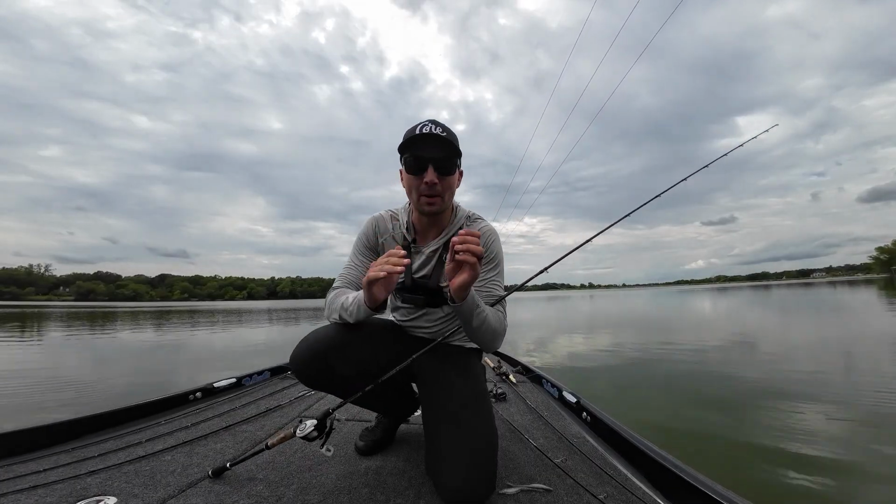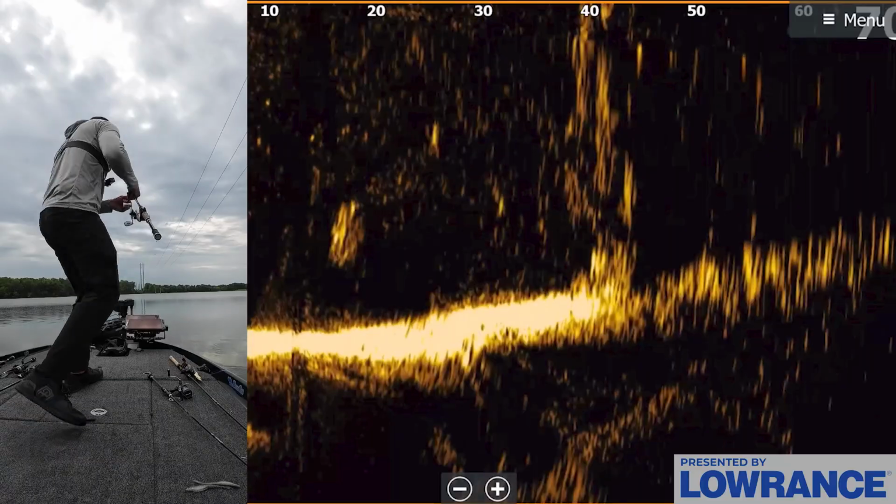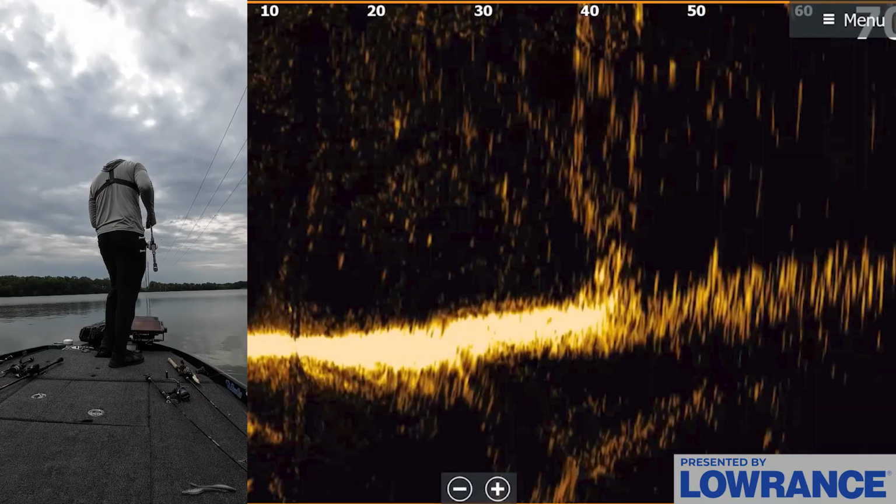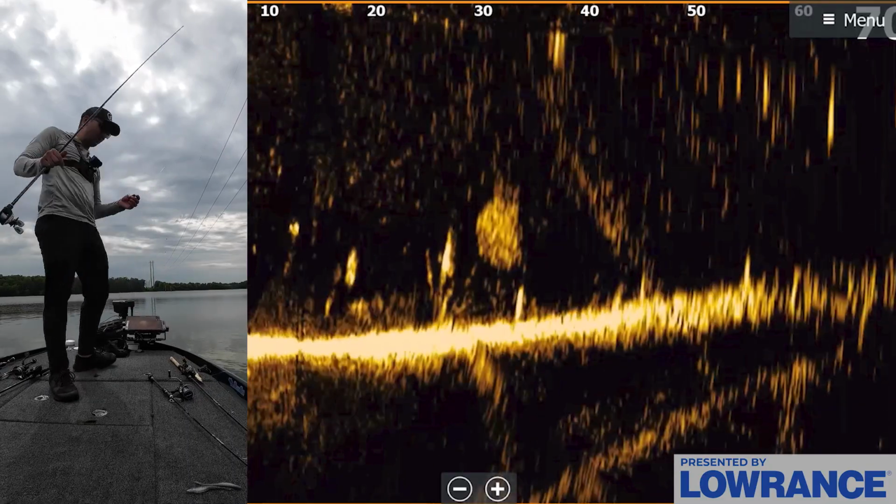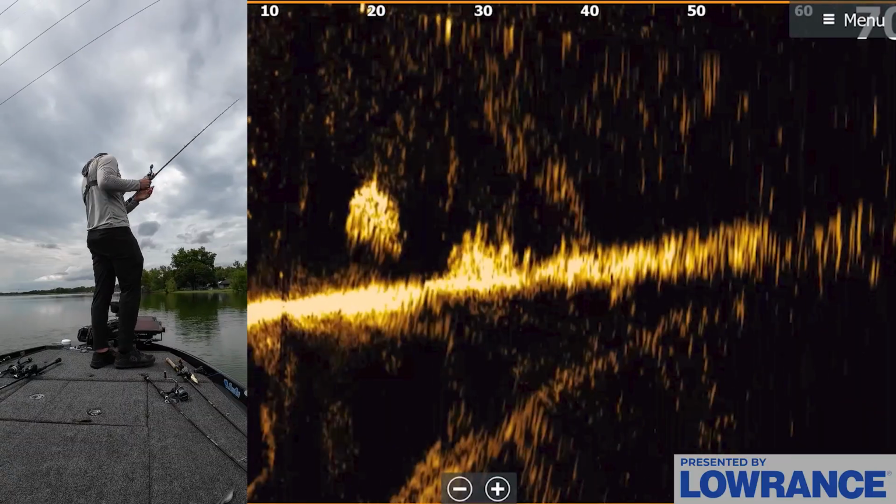Oh, that felt like a big one. Same deal, 10 foot of water. We are on it right now, guys. There are a bunch of fish in that pile too. Oh my gosh, how did we miss that fish? He was right there. There are several good ones in that pile. Wow, he took my worm and everything. That's crazy. Okay, another piece of brush here, same depth of water.